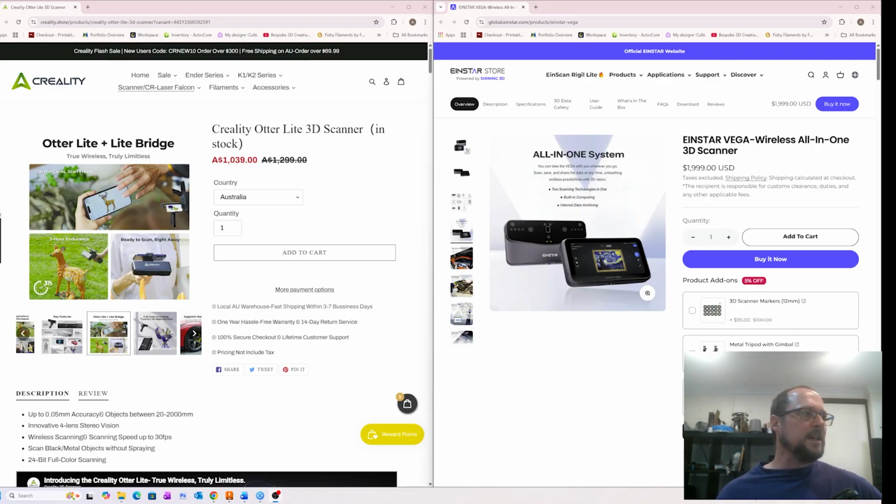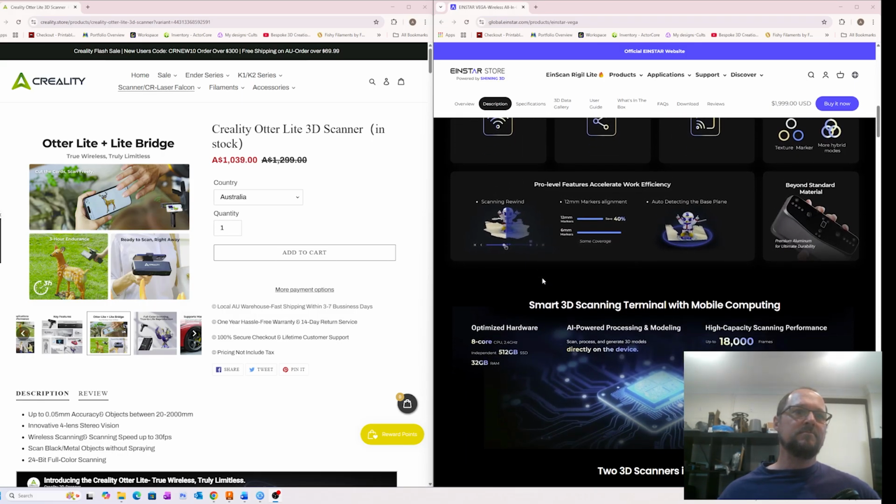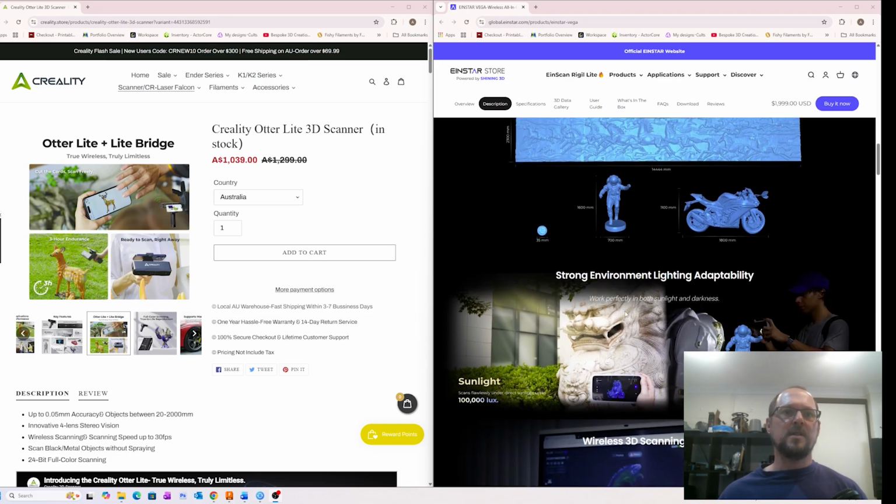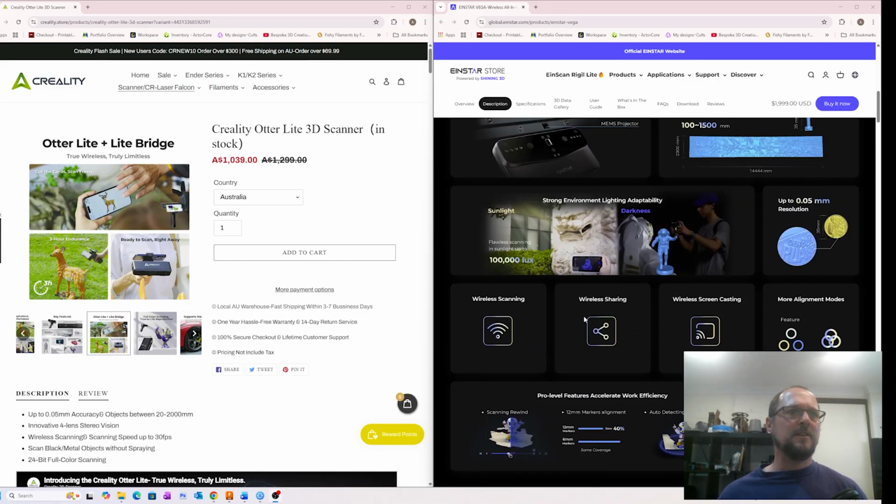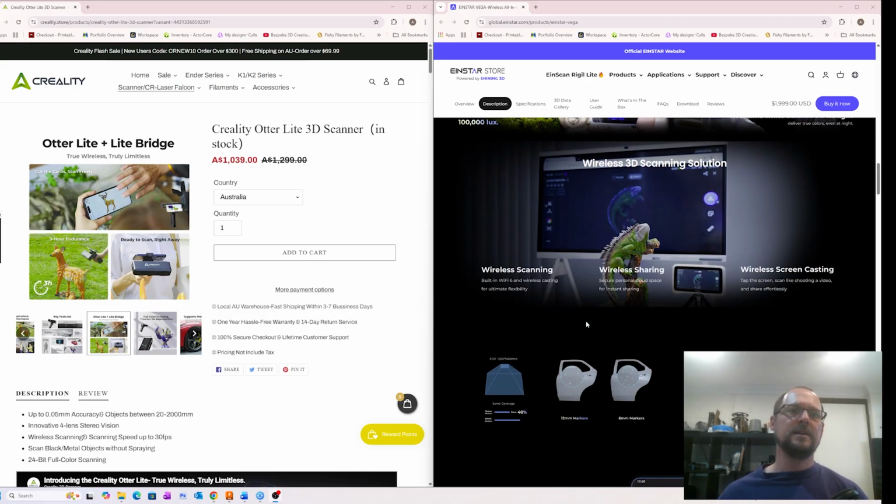But when you look at the various stats, you can see that the Otter Lite and the Vega have very similar supposed output quality. So the Vega has more RAM, it's all onboard processing, it's an all-in-one computer, but both claim to do a 0.05 mil accuracy.